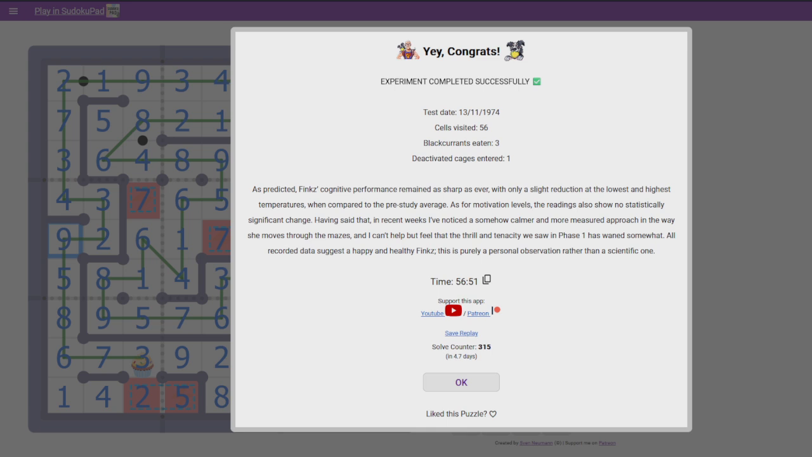Cells visited 56, black prints eaten 3, deactivated cages entered 1. As predicted, Finks's cognitive performance remained as sharp as ever, with only a slight reduction at the lowest and highest temperatures when compared to the pre-study average. As for motivation levels, the readings also show no statistically significant change. Having said that, in recent weeks, I've noticed a somehow calmer and more measured approach in the way she moves through the mazes, and I can't help but feel that the thrill and tenacity we saw in Phase 1 has waned somewhat. All recorded data suggest a happy and healthy Finks. This is purely a personal observation rather than a scientific one.